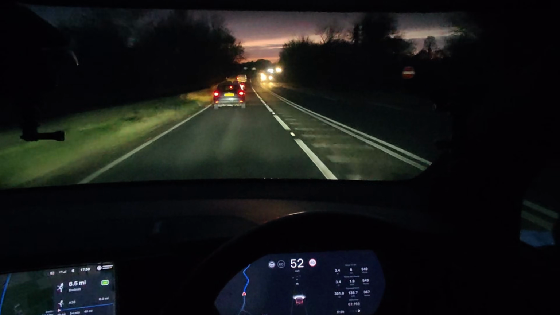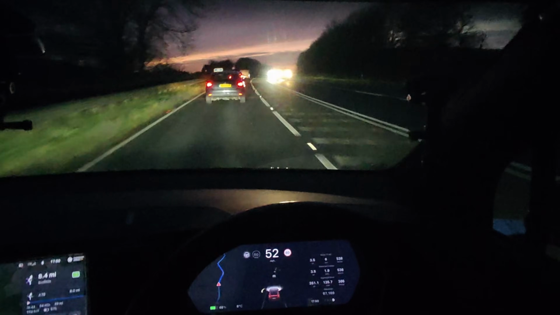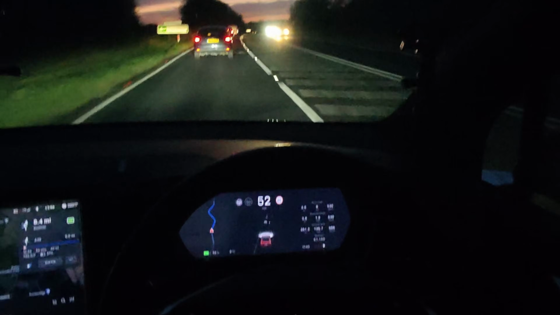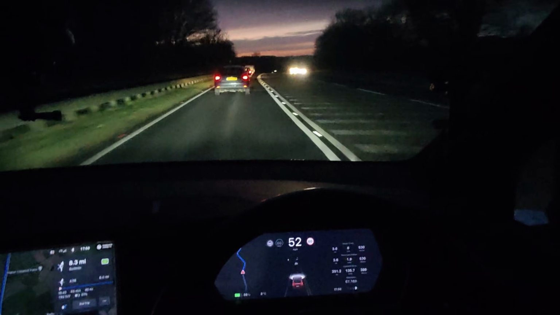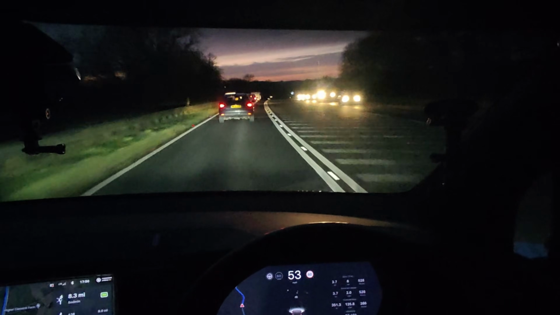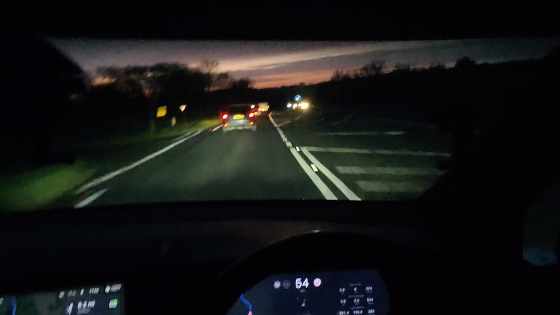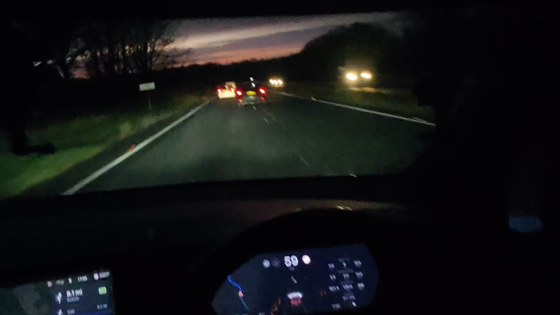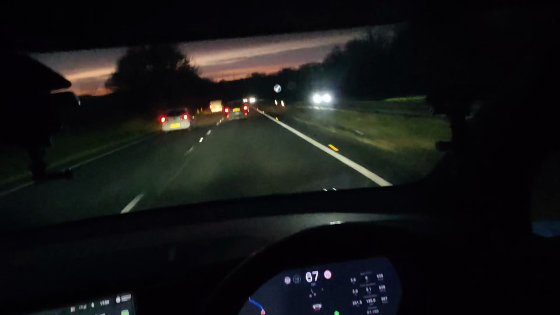So I had a comment the other day that the reason electric cars are no good is because you can't drive them at the normal speed. Well, at the moment, as you can see, it's a 60 mile an hour road. I'm doing 52, but what I'm going to try and prove is that I do drive this car at normal road speed. So if it's a 60, I'll do a 60. If it's a 70, I'll do a 70. It's just about to go into a 70, so we'll indicate to come over and we'll cruise up to 70 mile an hour.